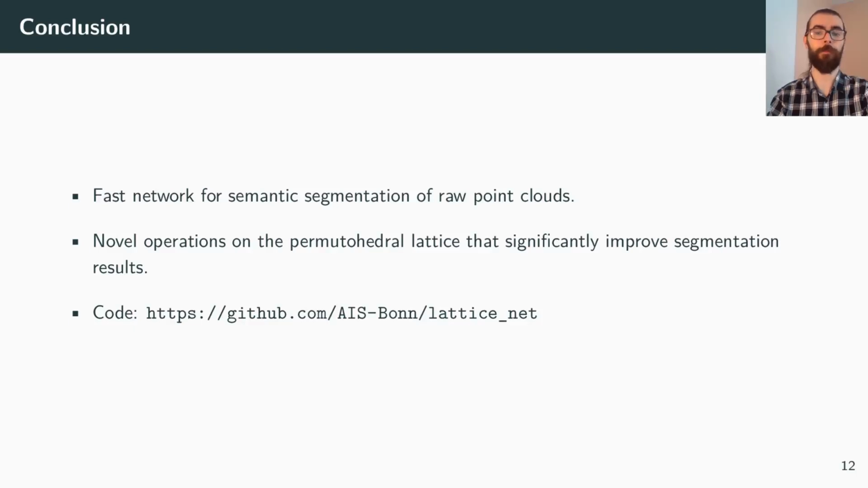We propose a fast network for semantic segmentation of raw point clouds, and we define novel operations on the permutohedral lattice that significantly improve segmentation results. We also make the code available for everyone to try.